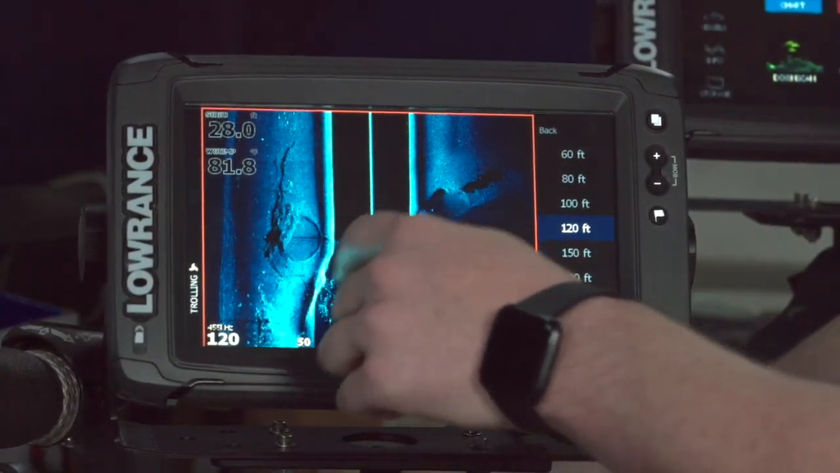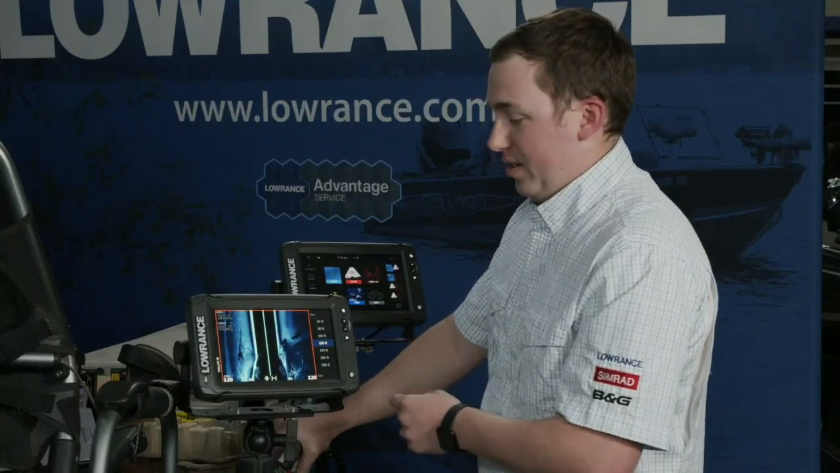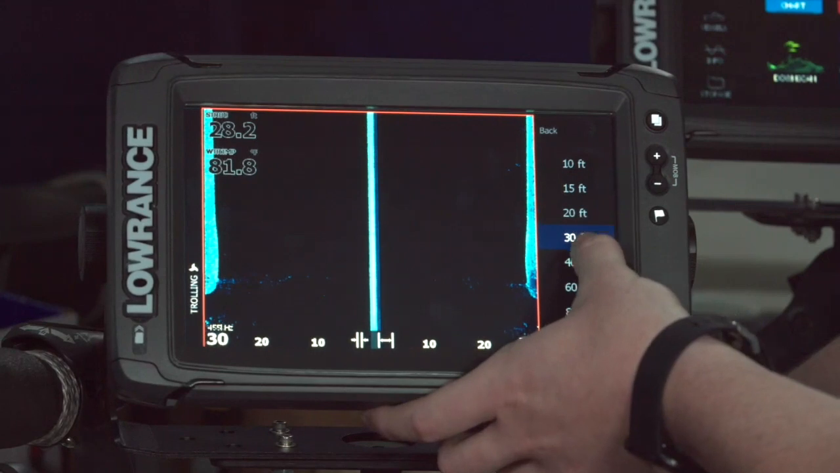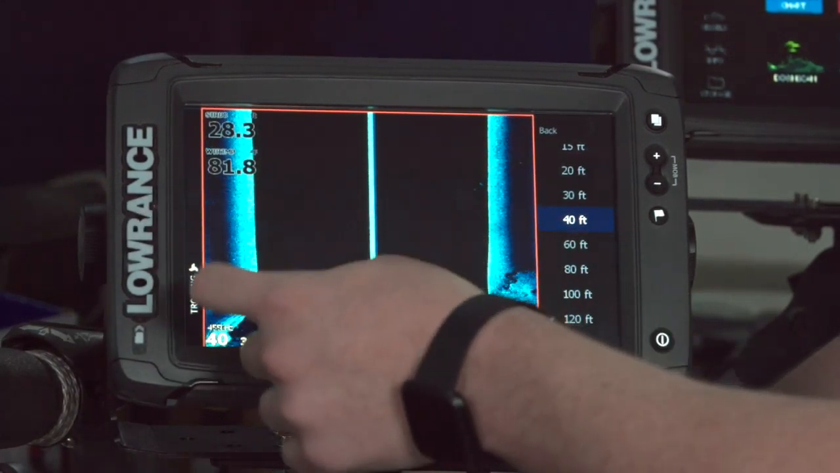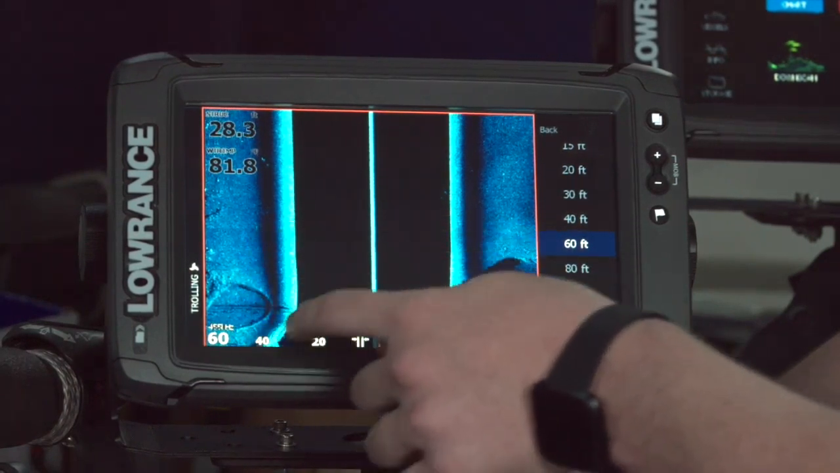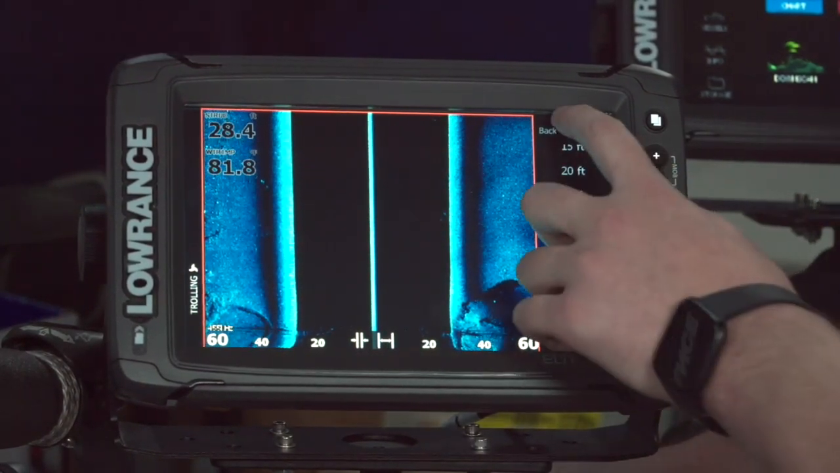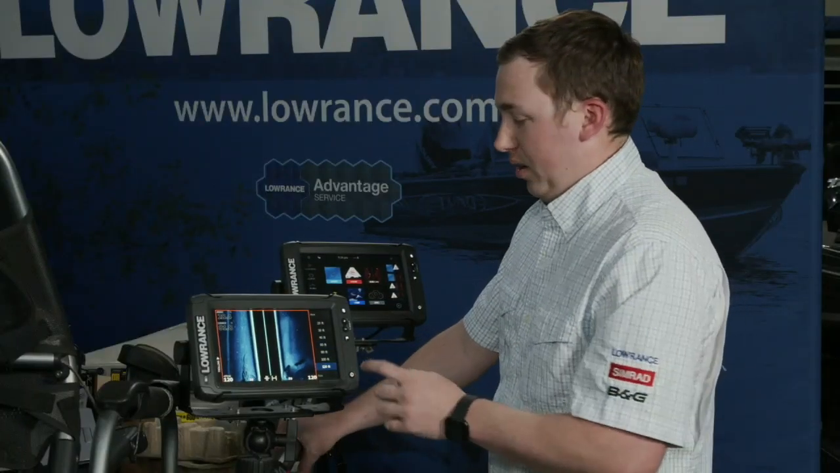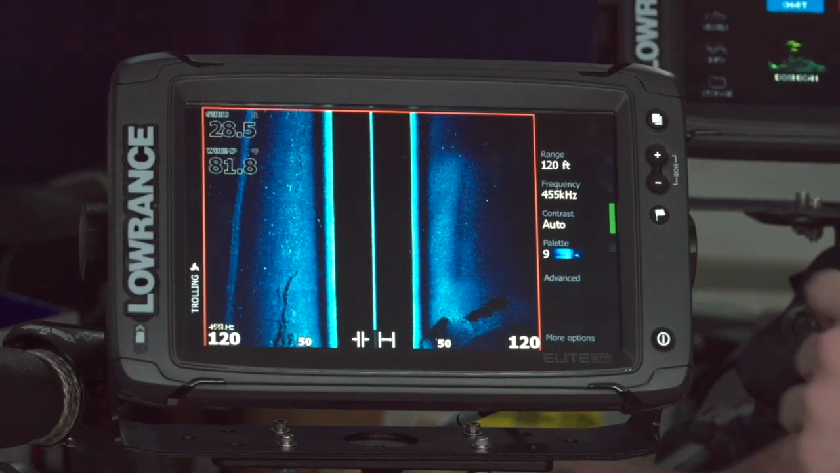So this was an original pond that was there before they built this lake. And I can see that on my Sidescan on a 120-foot range. If I bring the range down in, you can see that I start to lose some of that. Well, I lose it altogether. So if I don't have enough range to see it, I'm not going to be able to pick that out and know to go fish it. So range on Sidescan is really the only setting that I will take control of manually.